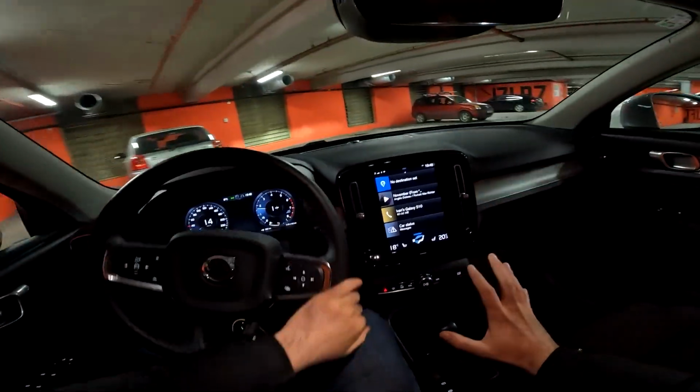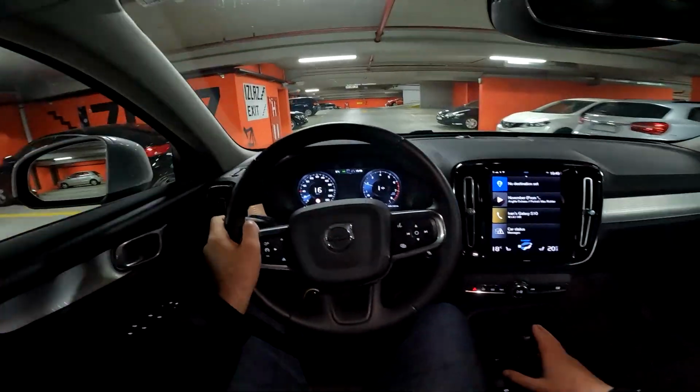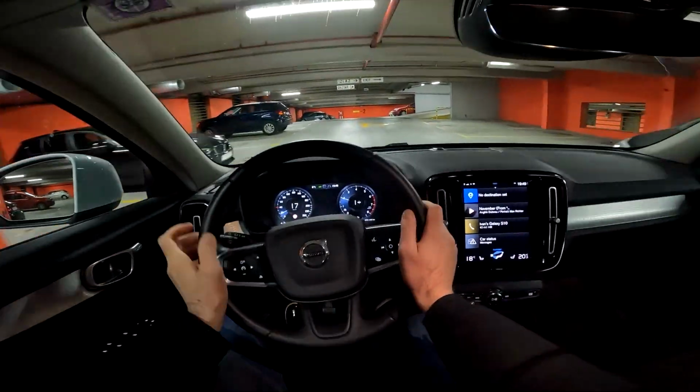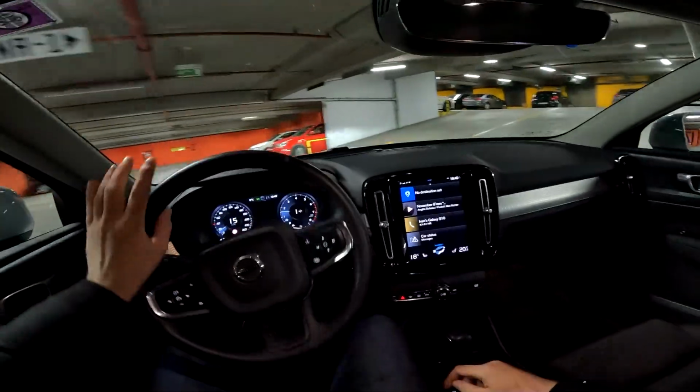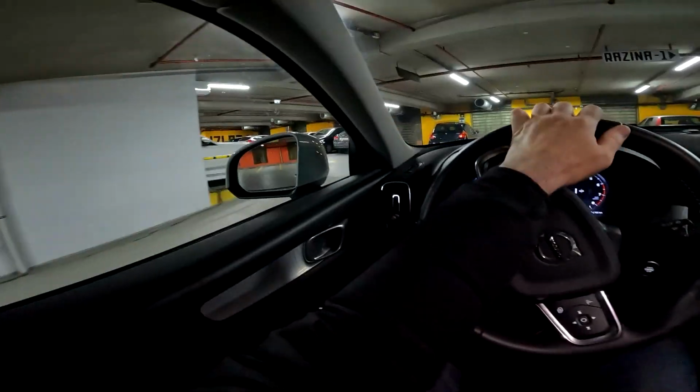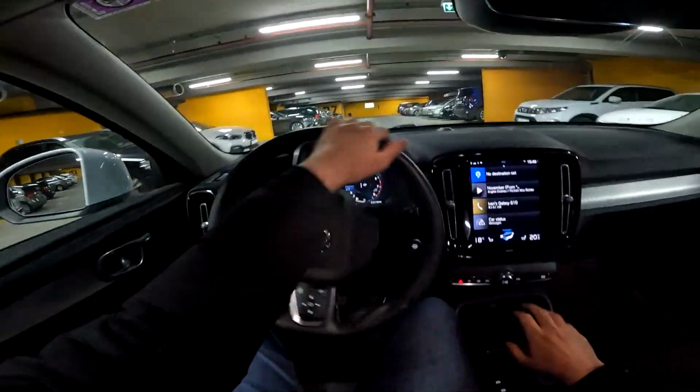So yeah, we'll see about that, but I think currently only automatic transmission available. And yeah, well, here 10.9 seconds to reach 100, and top speed is limited to 180, just like with the rest of the new Volvo models, of course, for safety.